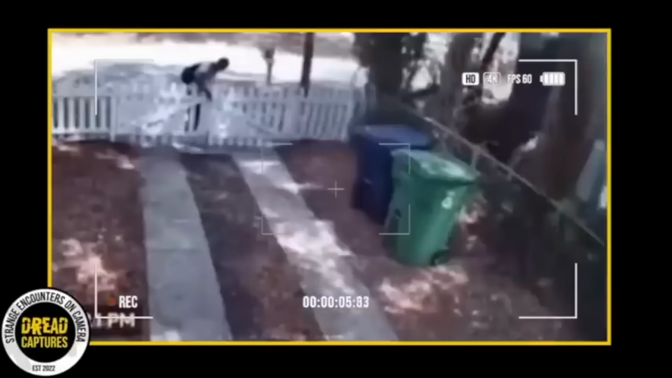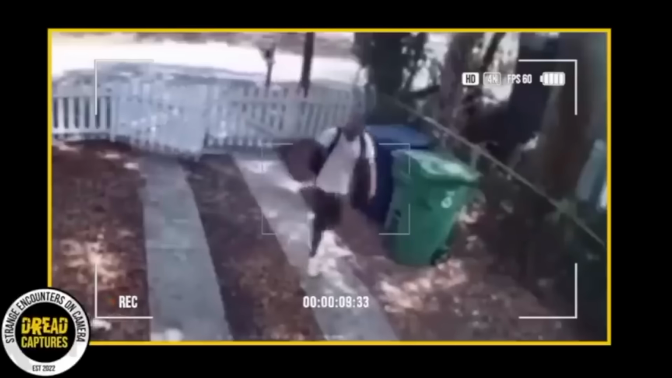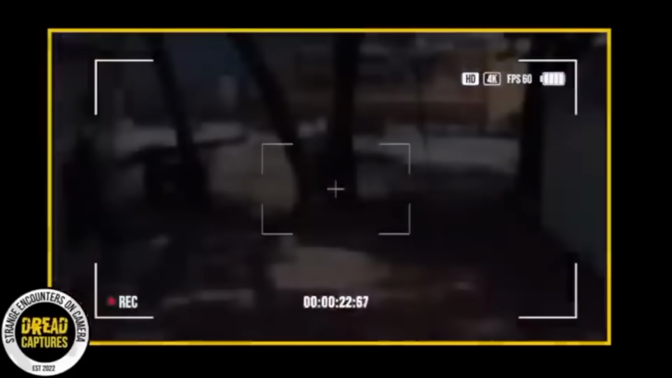This clip features a homeowner who believes they captured a time traveler on their security camera in the backyard. Let me start by saying this guy looks sketchy. I mean, I hate to judge a book by its cover, but even his mannerisms are off. He's looking to steal something. Anyhow, the homeowner noticed this guy. He's got a backpack, goes into the backyard.